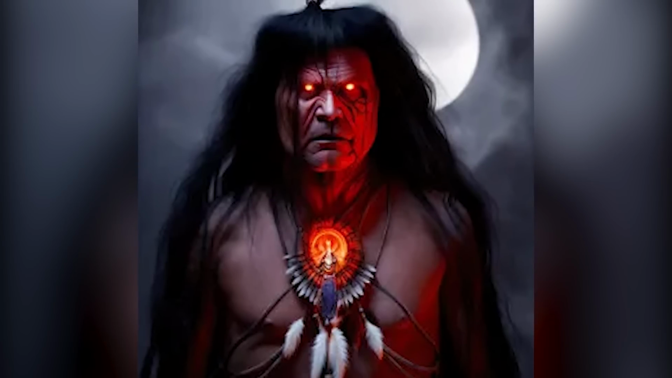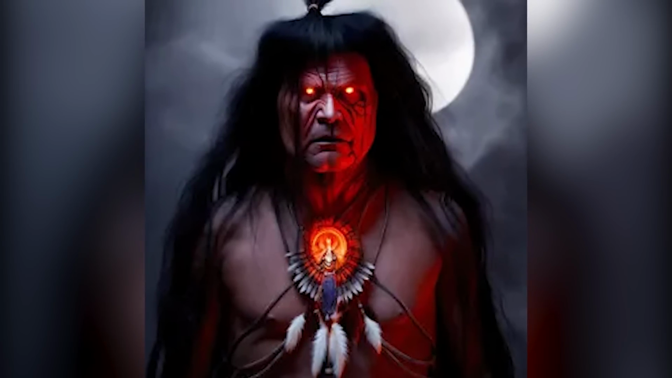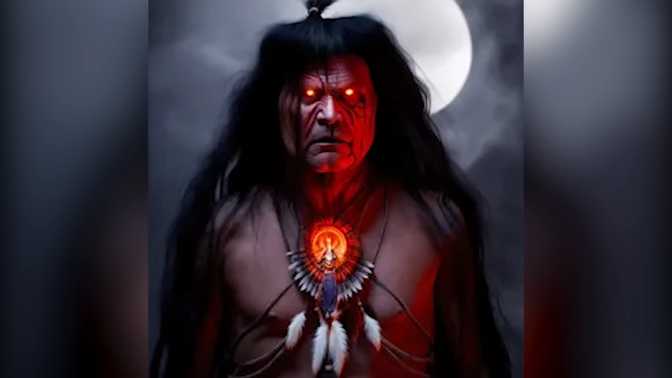Skinwalkers are known for their ability to take on the disguise of different animals. But have you ever seen one in its true form? This video is captured by a security camera, and right from the start we can see a figure emerging from behind a door. This creature is absolutely terrifying and has human-like features.